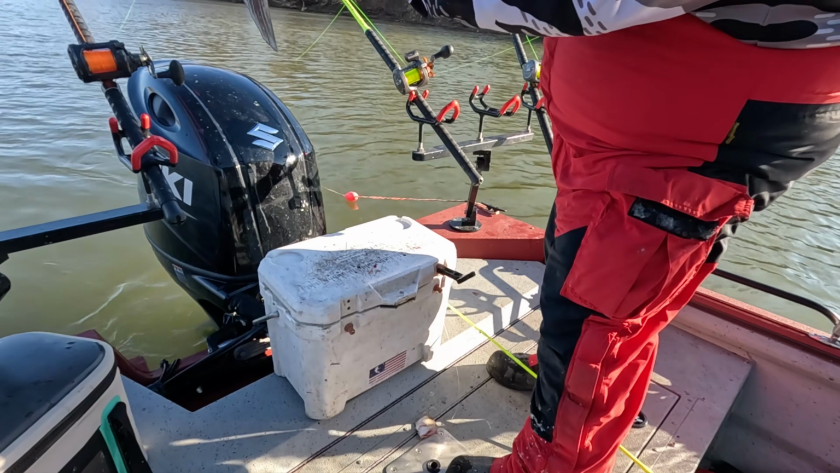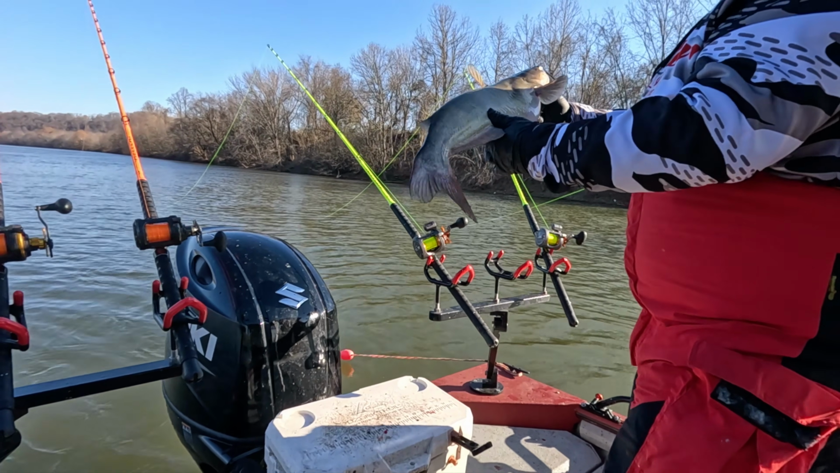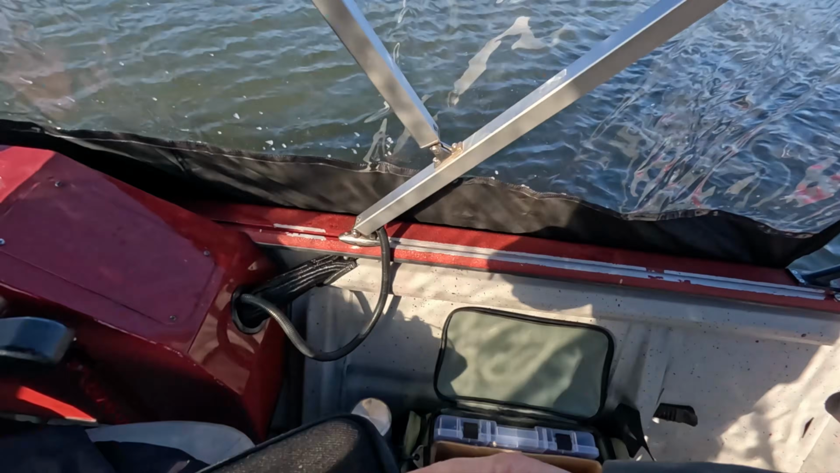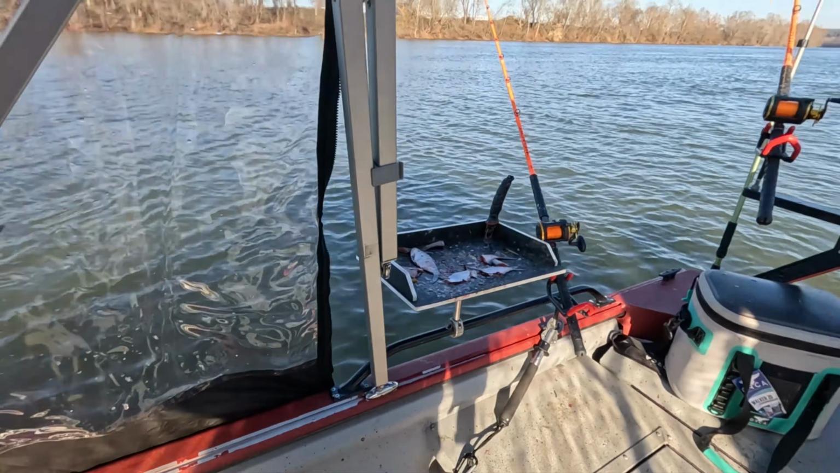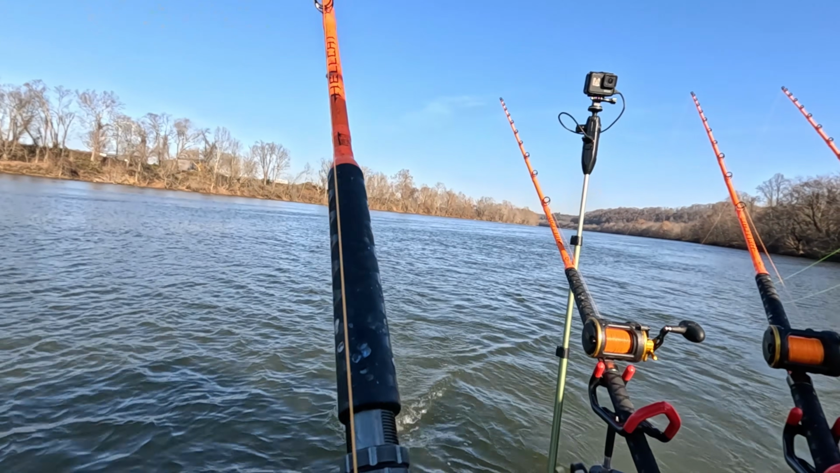Oh, it looks like your belly right there. That does look like my belly, Red. That might be a contender against mine. We got channel cats everywhere. We're in channel cat heaven, boys.